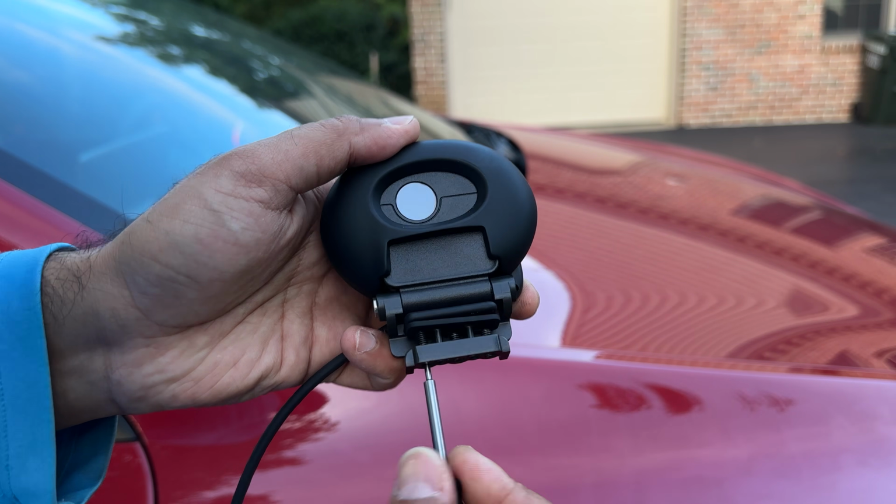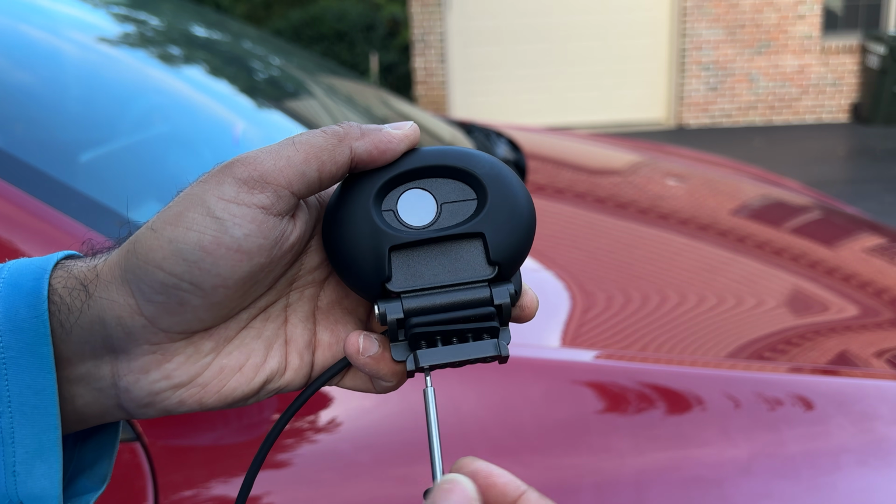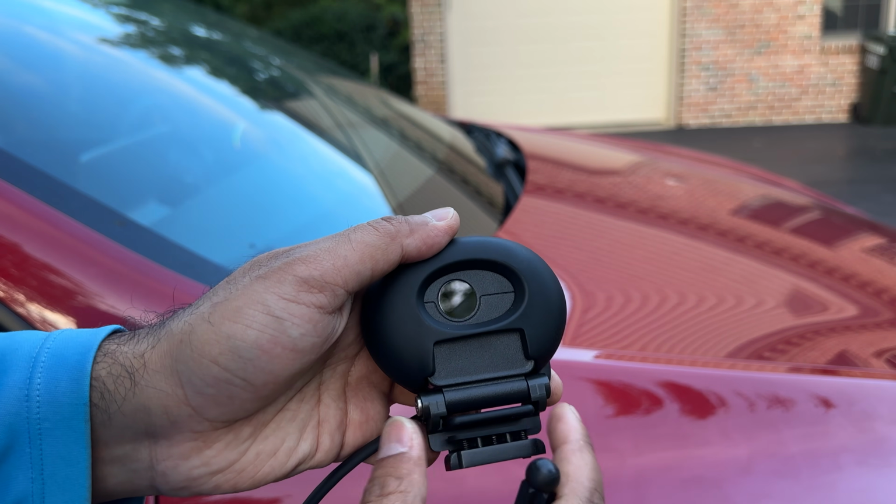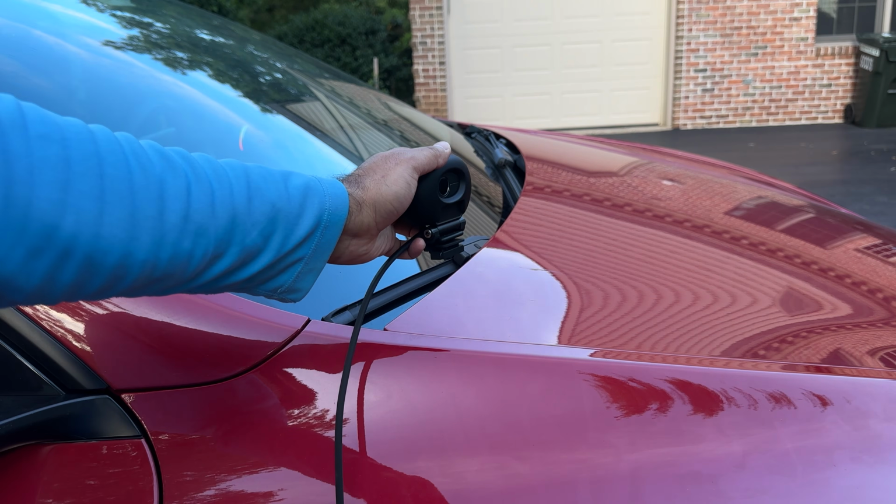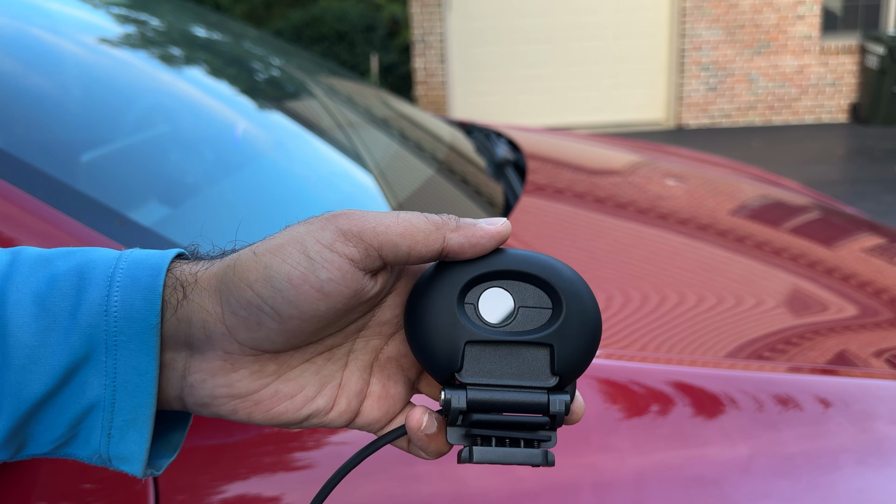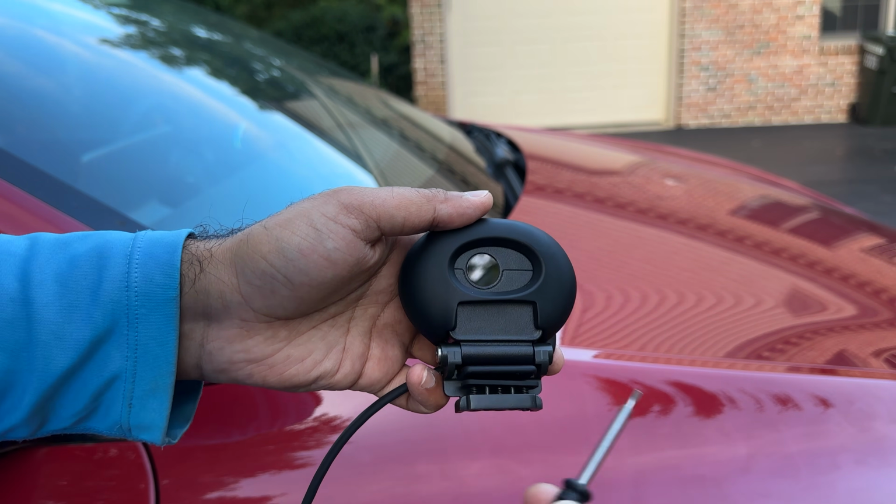You keep doing that until all of them are down. Now this piece is a rubber piece, and it is going to go in between that area over there in the bumper, and then you are going to secure it from the bottom so that it's tight.